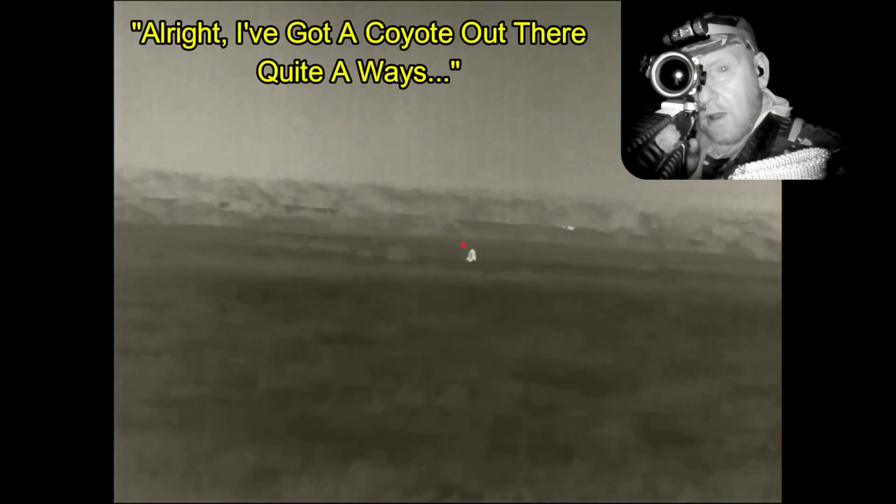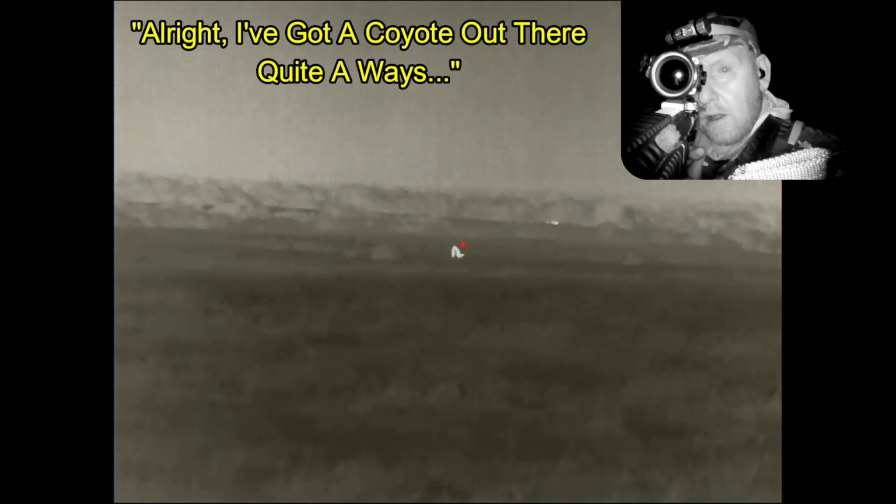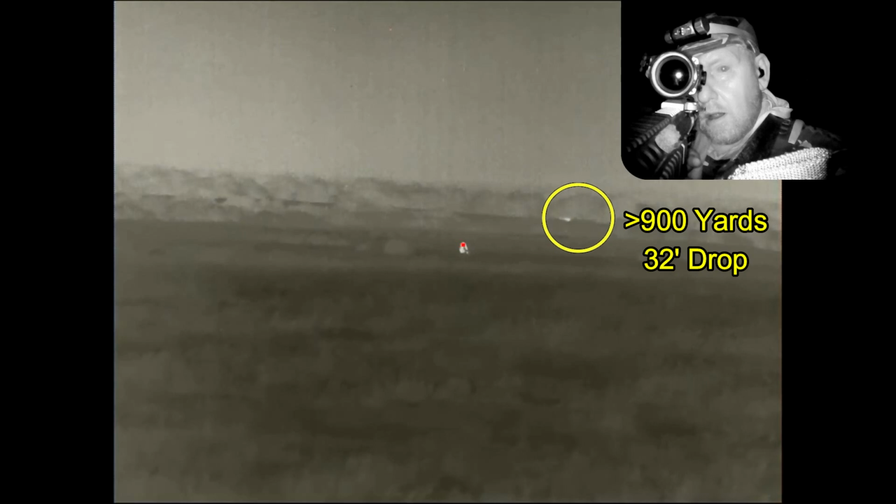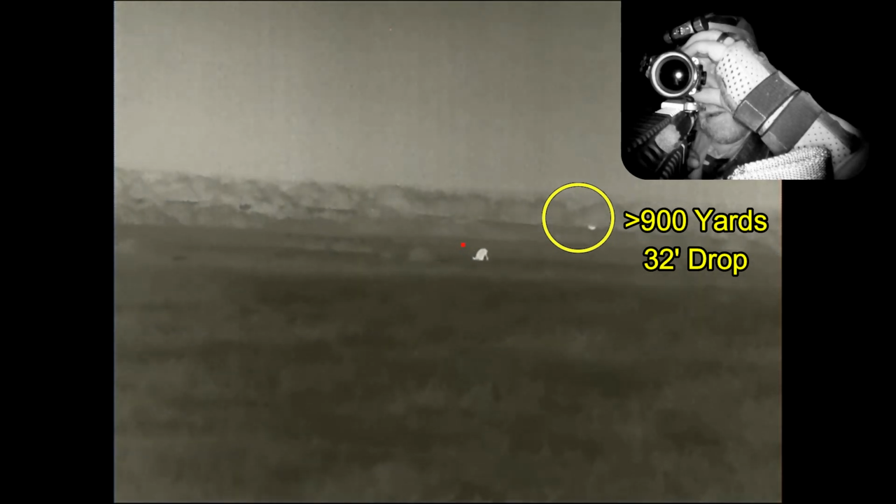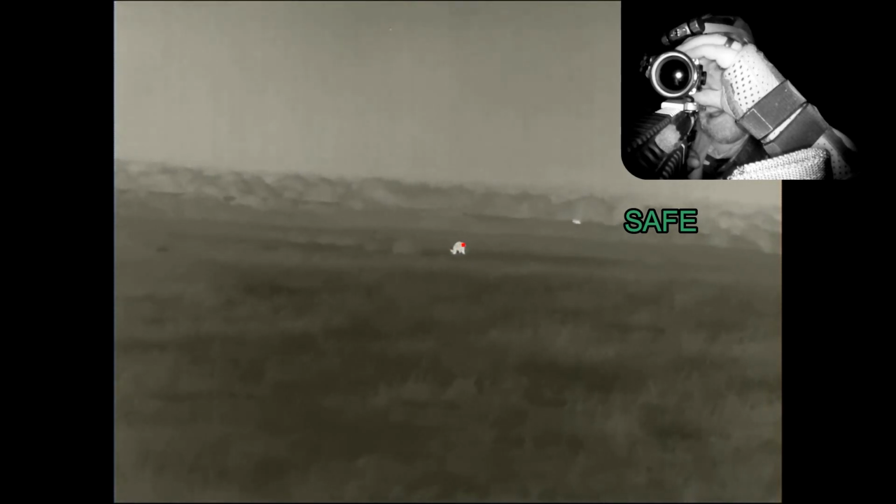And again, on the way back to the truck, I do have another animal downrange of the coyote. It's more than 900 yards away or so. My bullets would have about 32 feet of drop at that distance, so that animal is safe from this shot.